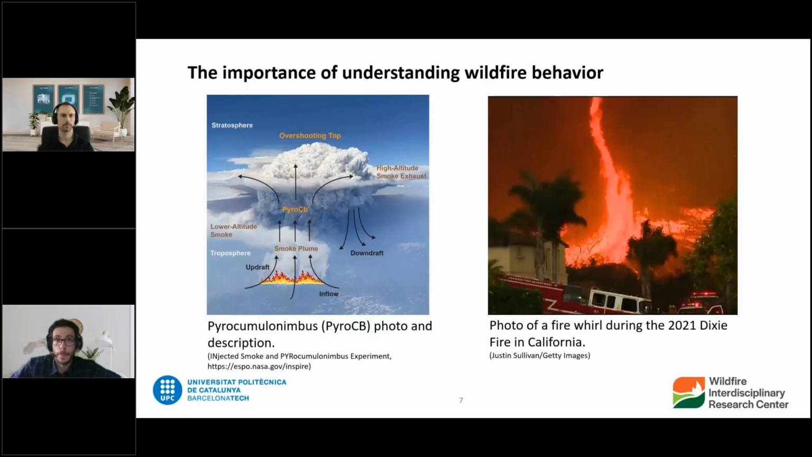On top of that, the problem is not just that there's more fire, there are larger fire seasons, more days with high fire danger. It's also that we are seeing more and more extreme fire behavior. We're seeing more and more intense fires, fires that get out of control more frequently, and phenomena that we don't really know how to deal with. You have a couple of examples here, for example, of pyrocumulonimbus.